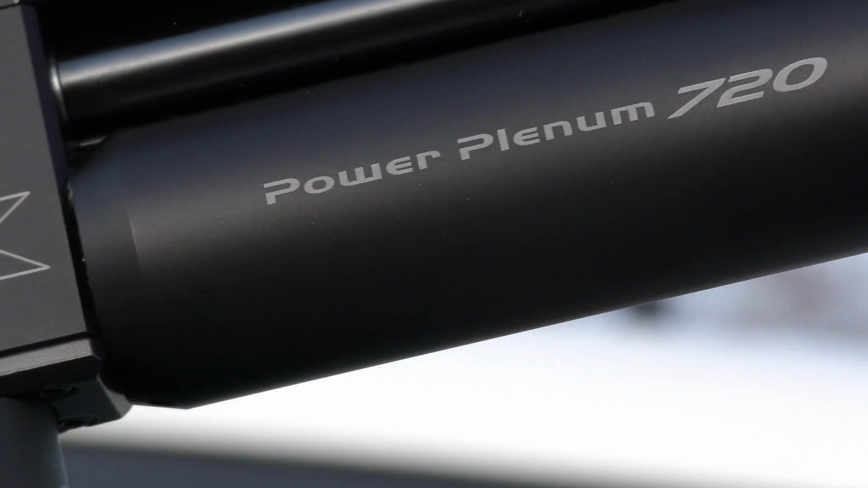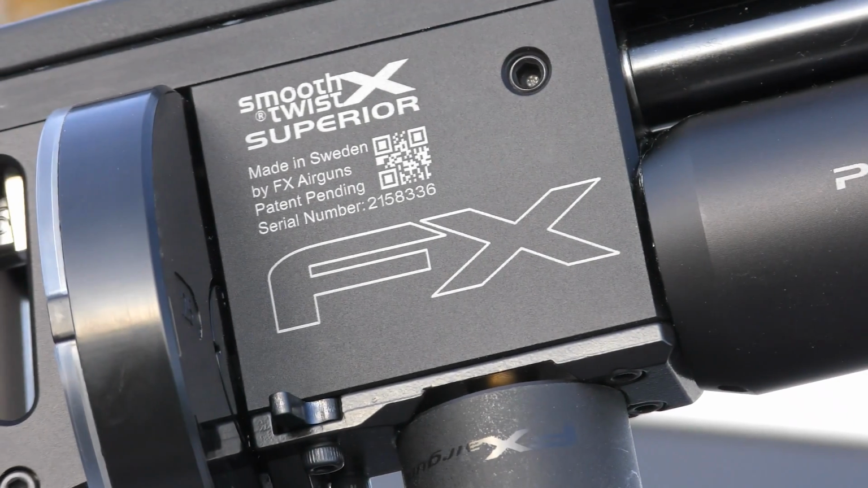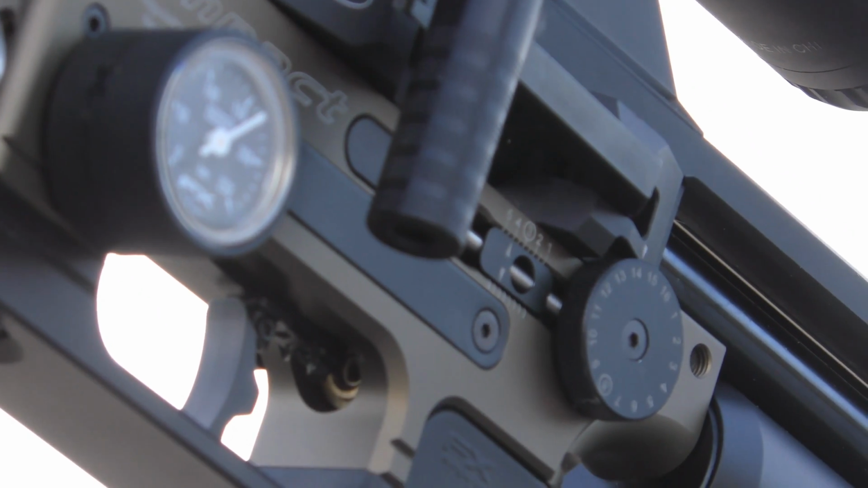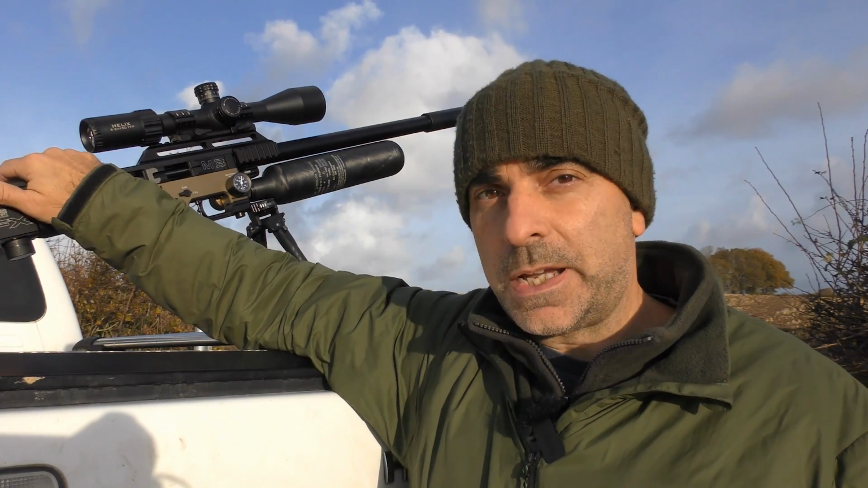Now with the case of a centerfire rifle, you'd actually customise the ammunition to suit the rifle. Here you're kind of customising the rifle to suit the ammunition. So this rifle only turned up a few days ago, so I haven't had a chance to properly tinker about with it and get it shooting as well as what it potentially could do.